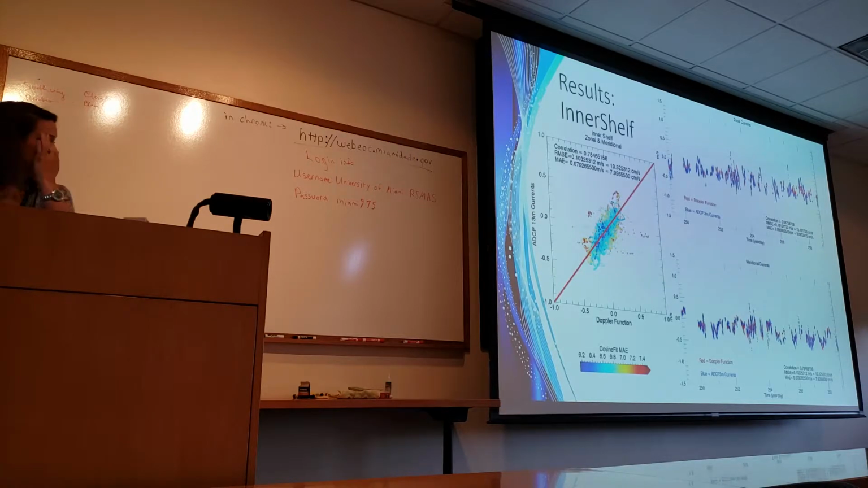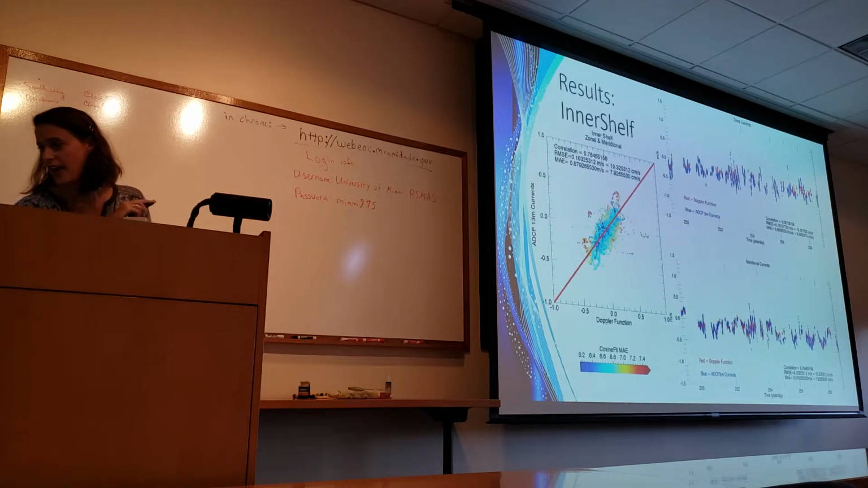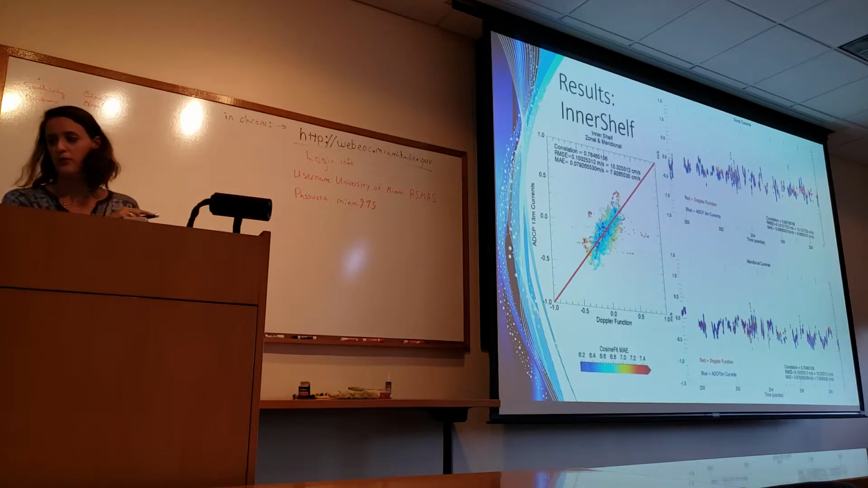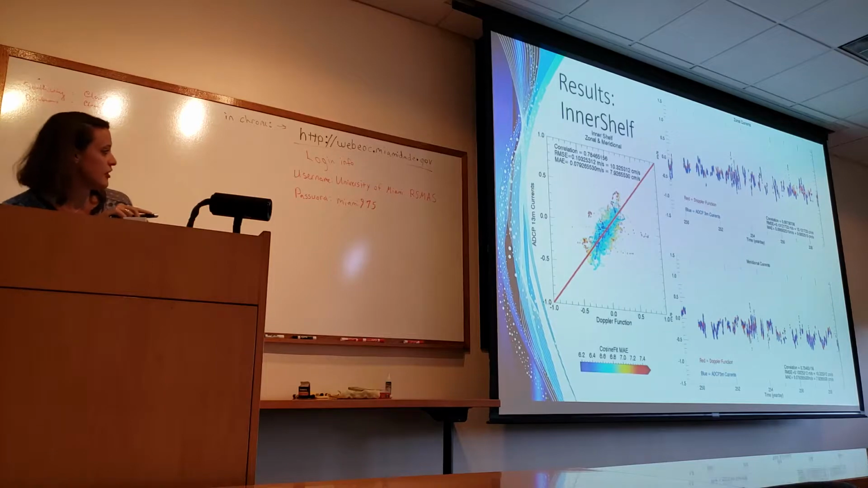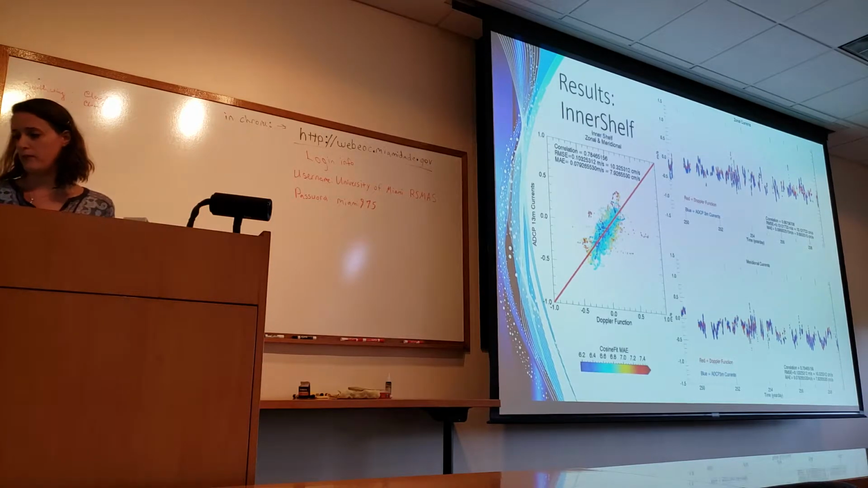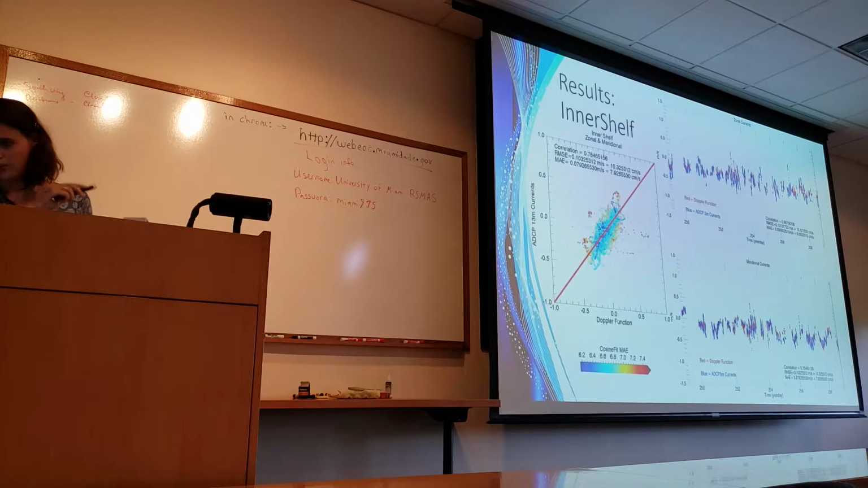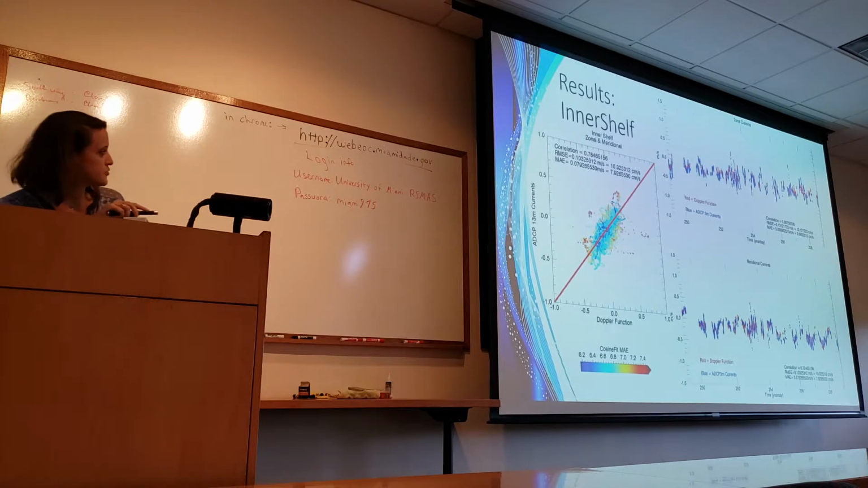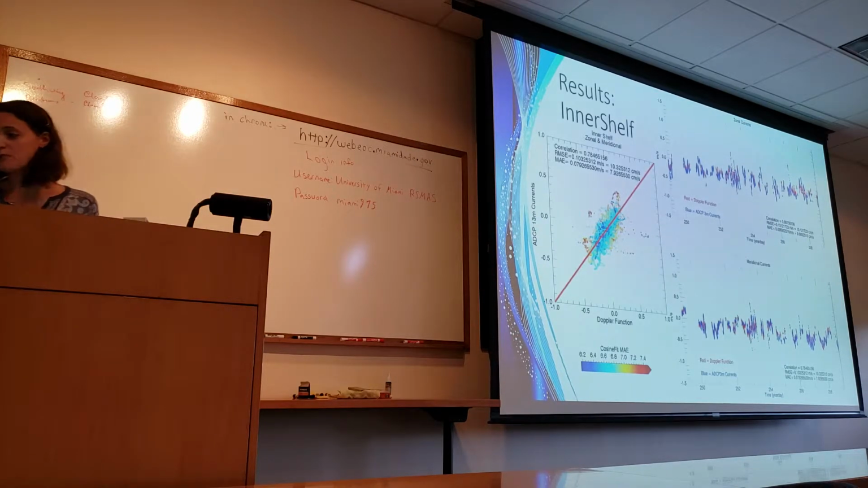This is for the inner shelf cruise. Again, we have a mean absolute error of only 7 centimeters per second, and visually it lines up really well with the ADCP, and this is ADCP at 3 meters, which is our uppermost bin. And the only time we have some problems is around year day 253. There's something crazy happening, but for the most part, it lines up fairly well.